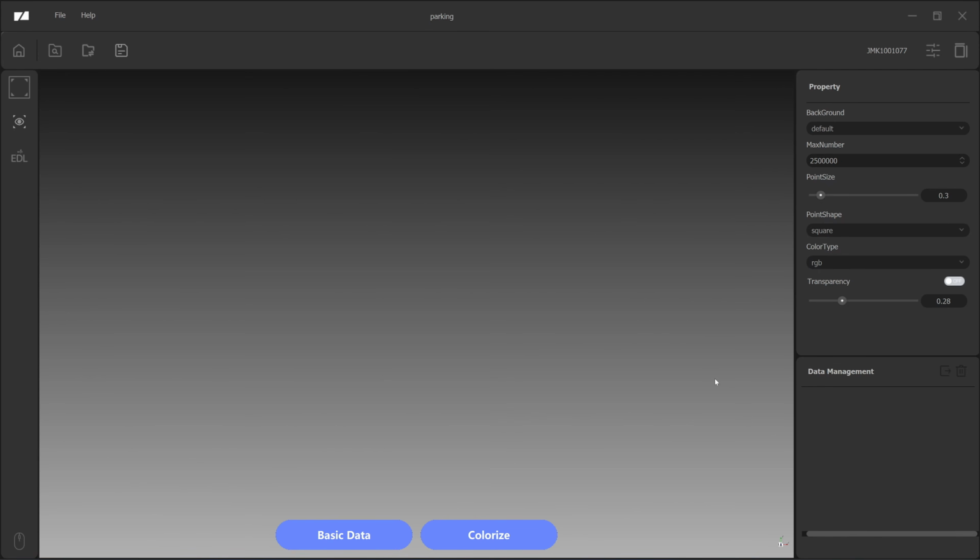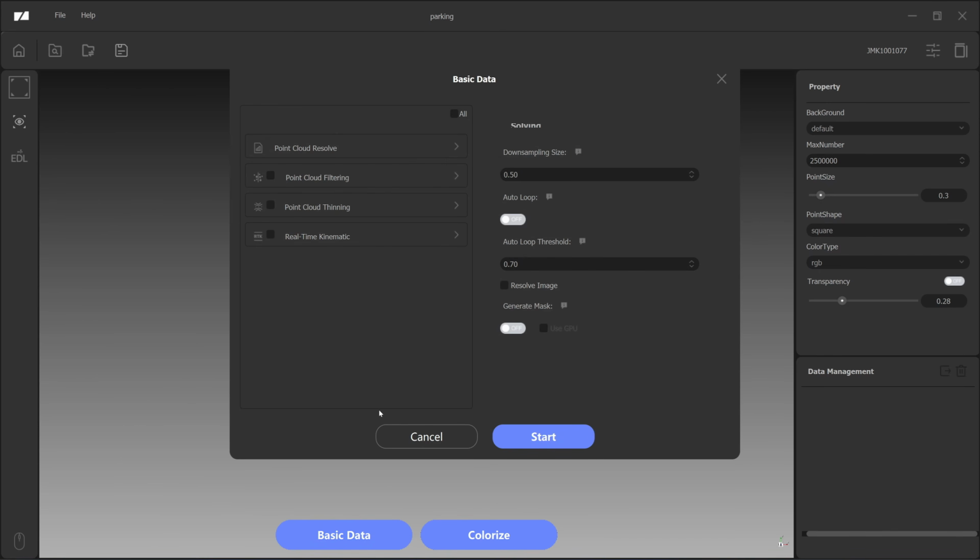Okay, then it will come into this page. There's nothing here because we haven't processed the point cloud. Next, I'm going to click on basic data. Then you come into this menu. They have a point cloud resolve. This will apply a SLAM algorithm to your scan, and it will correct the error data.